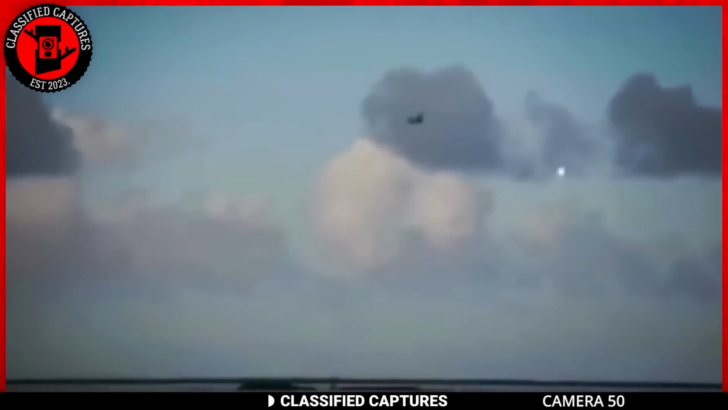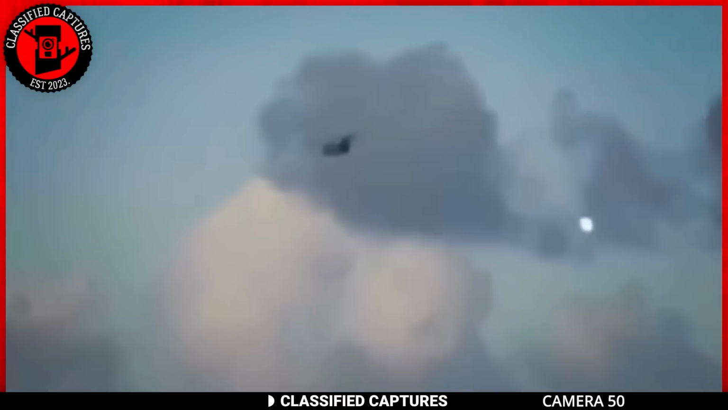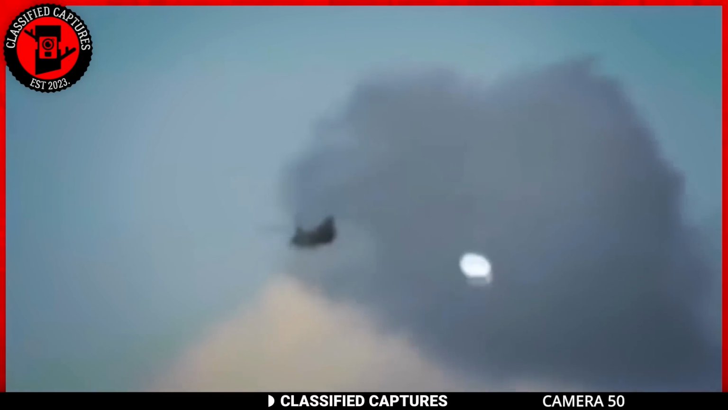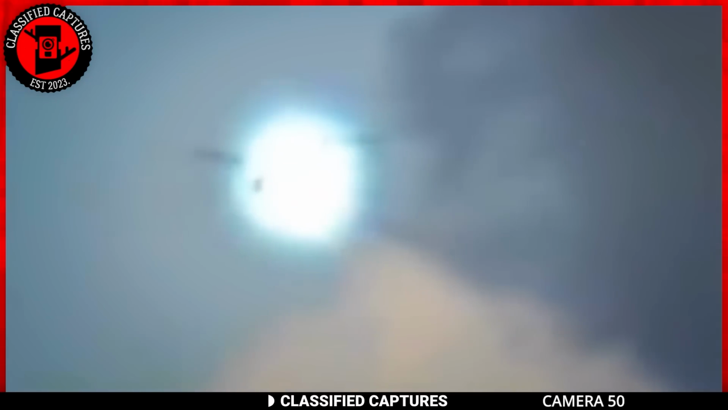A puzzling video emerges on Instagram, drawing the gaze of intrigued onlookers. In the footage, a strange dark object is seen cruising through the sky. As it moves, something even stranger appears from the opposite direction, a glowing orb. But the orb moves faster than the dark object. As the radiant orb and the dark object come together, an incredible transformation unfolds.